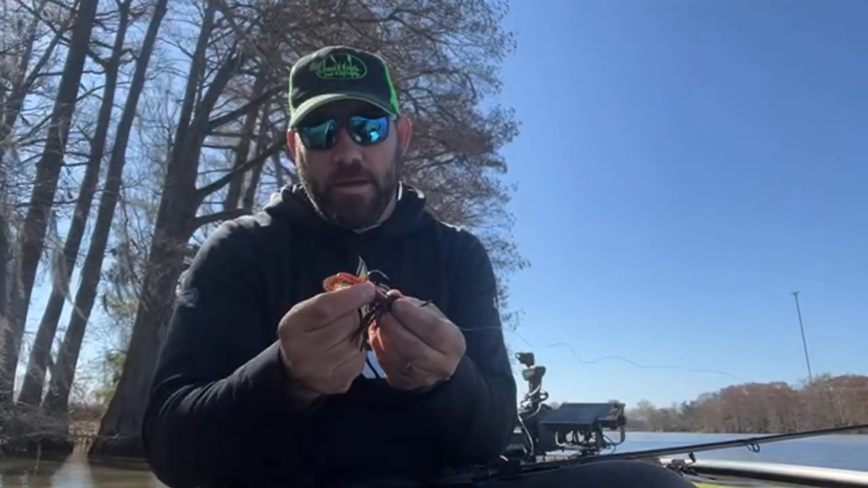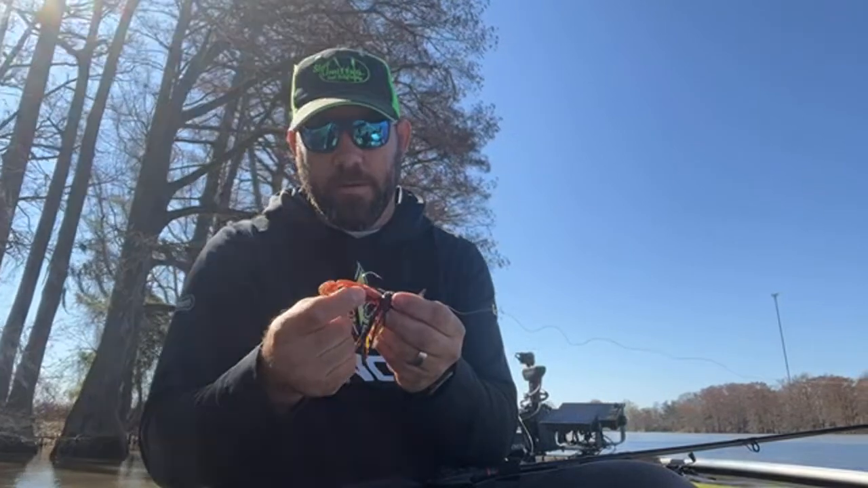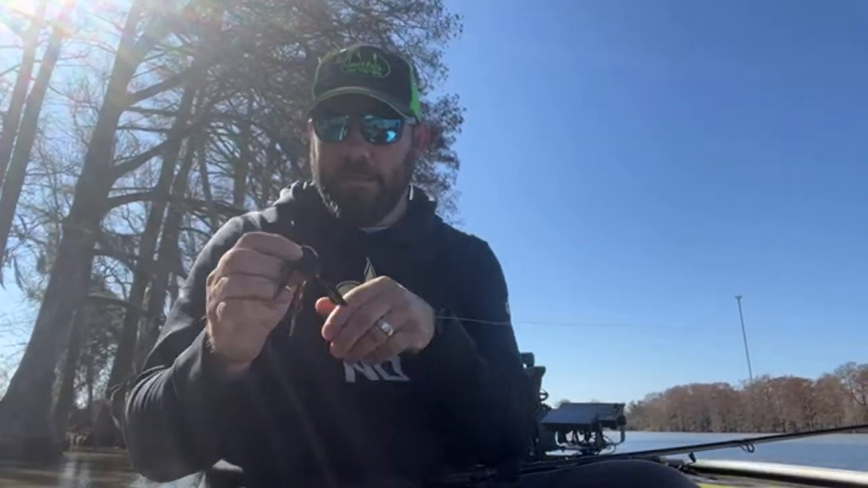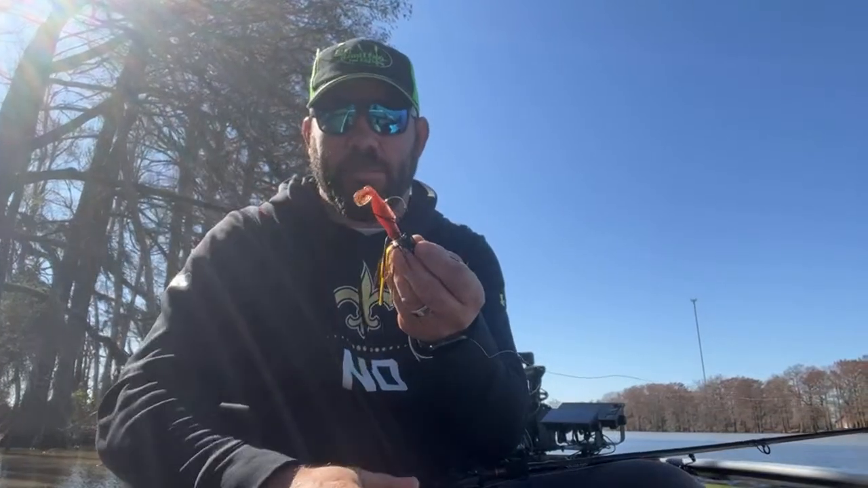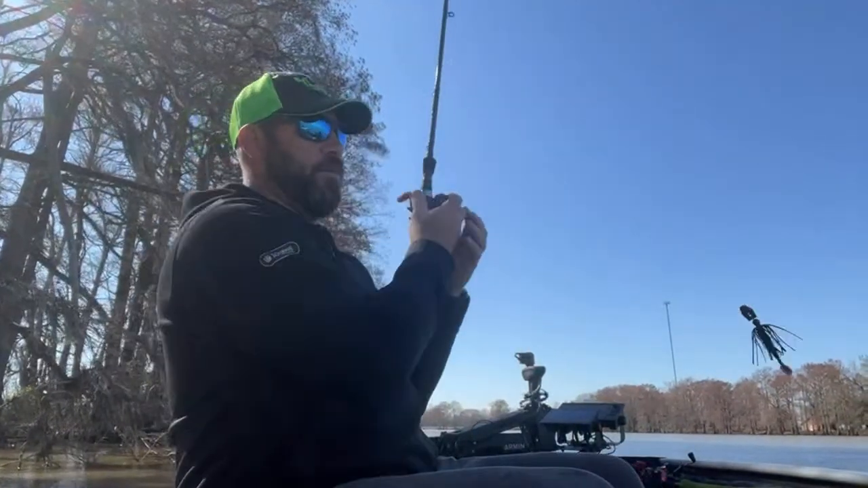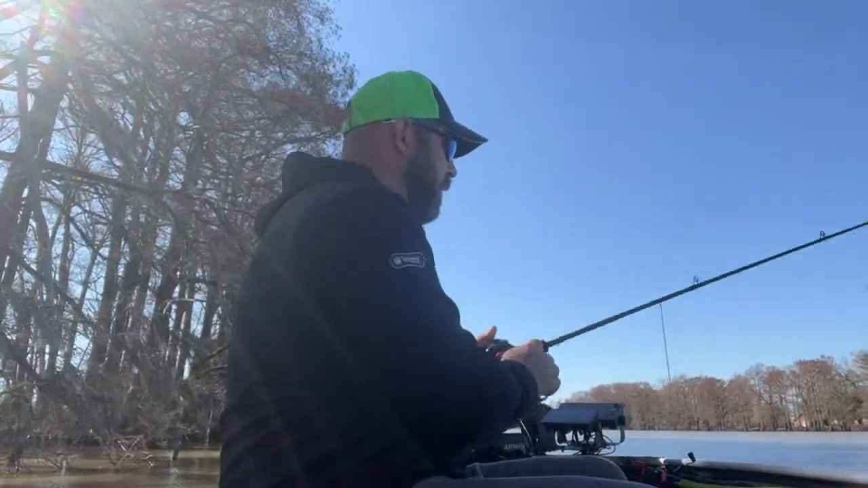But this right here is a Lastec 3X, like a saltwater swim bait. I like it a little bit better because it's got a blunt head on it, a real blunt head. It stays up on the hook a little bit better, especially on the chatterbait since they're kind of made for it. You don't tear up as many. You tear up a lot of swim baits on a chatterbait. So this is what I've been catching them on.